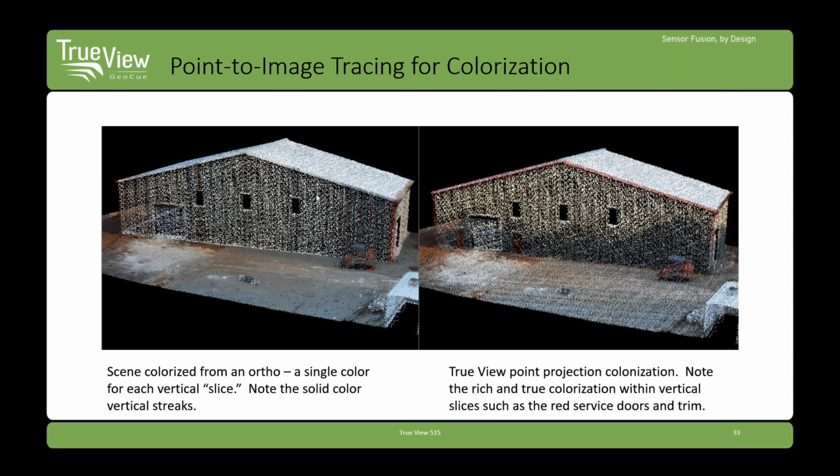So if you have vertical changes, you won't pick those up in that colorization. You can see that pretty dramatically here. In the true data, the 3D IS data, you can see there's a service door on each side of this high bay door, painted red. They're not even visible in this data colored by ortho.